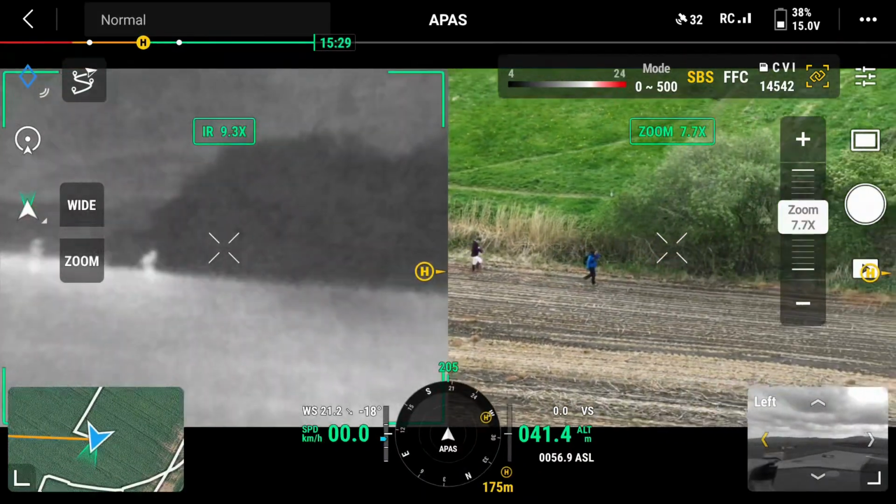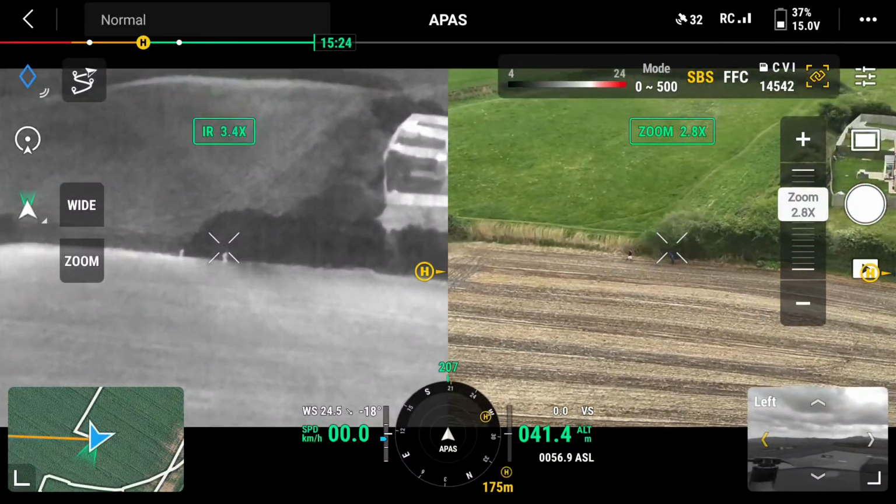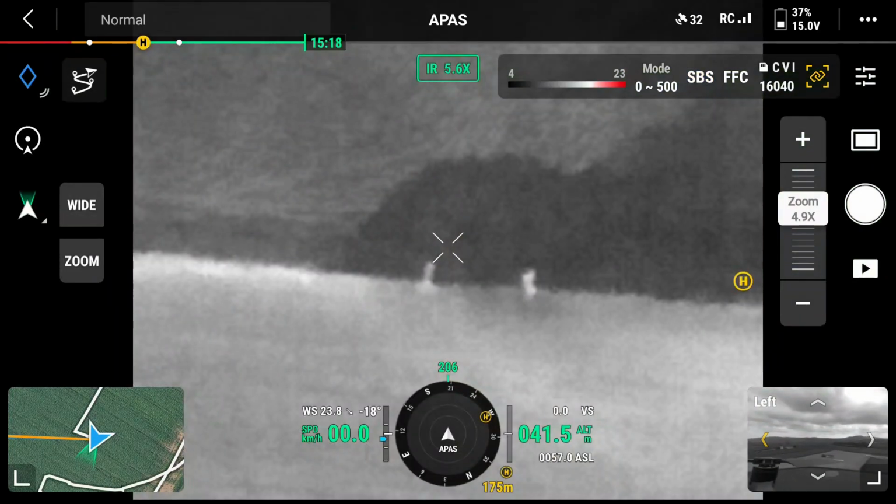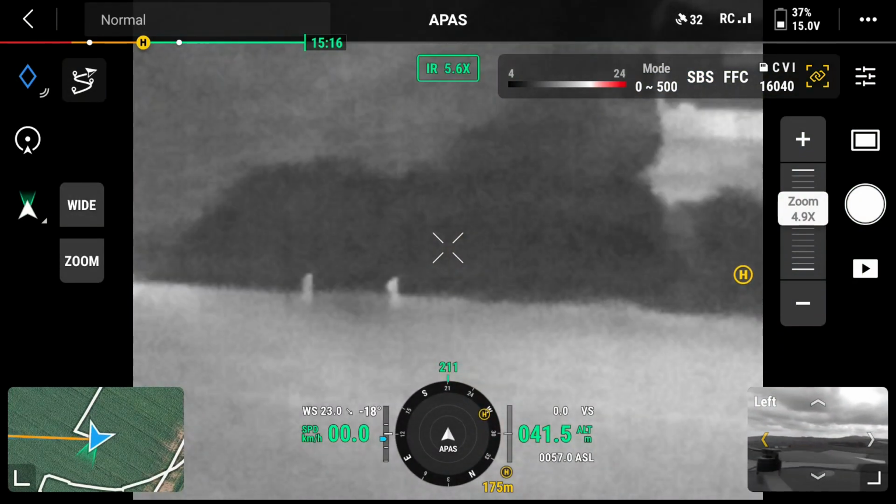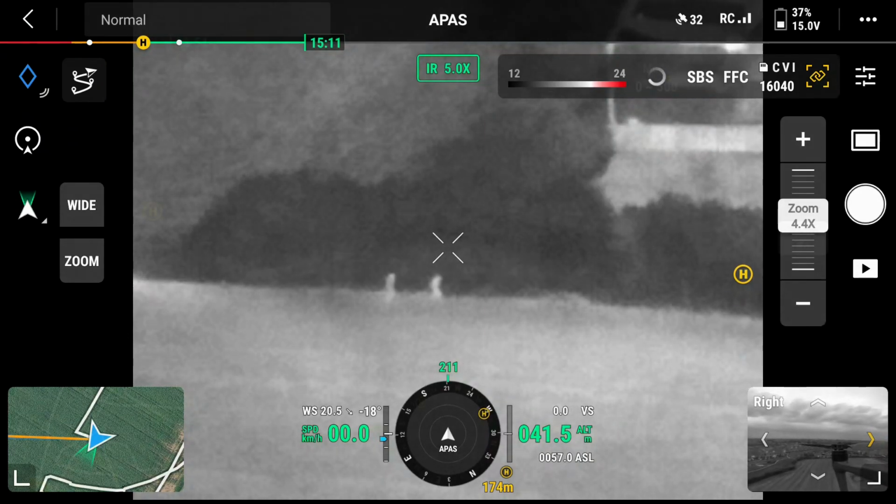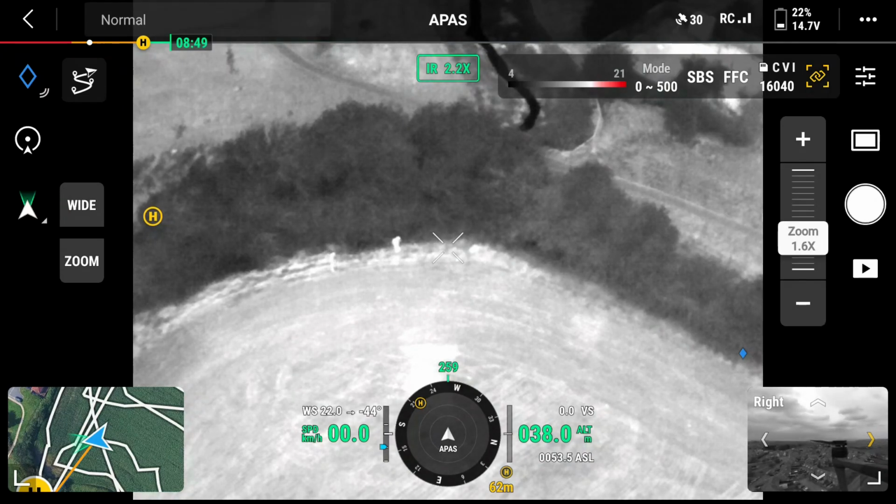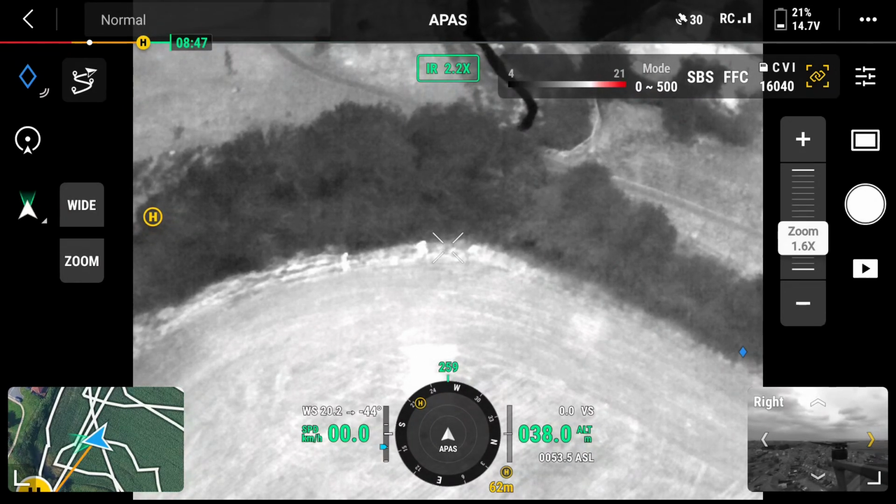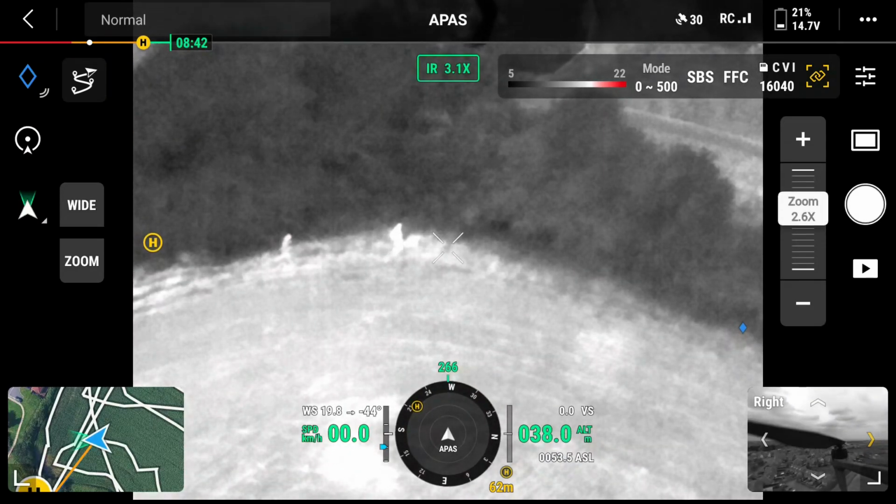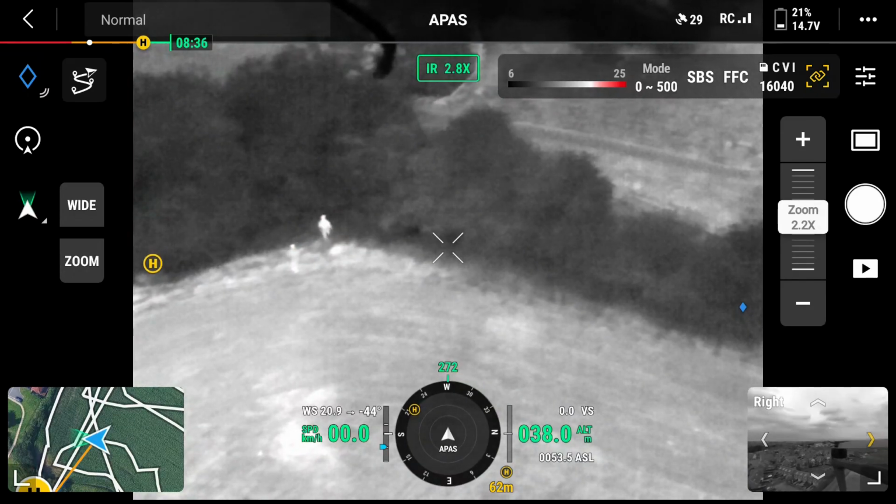The zoom capabilities of the drone cameras can clearly be seen here. The drone has a flight time of 40 minutes per battery. The ground searchers are able to check the dense undergrowth which masks any heat sources.